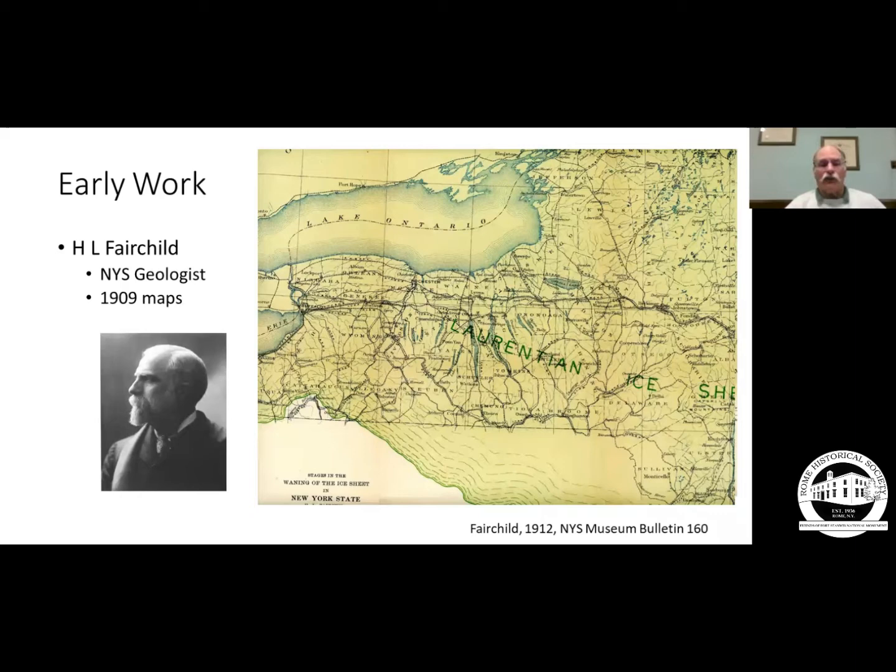And his earliest maps came out in 1909. So it's been over 110 years since these maps came out, and they're still extremely accurate.